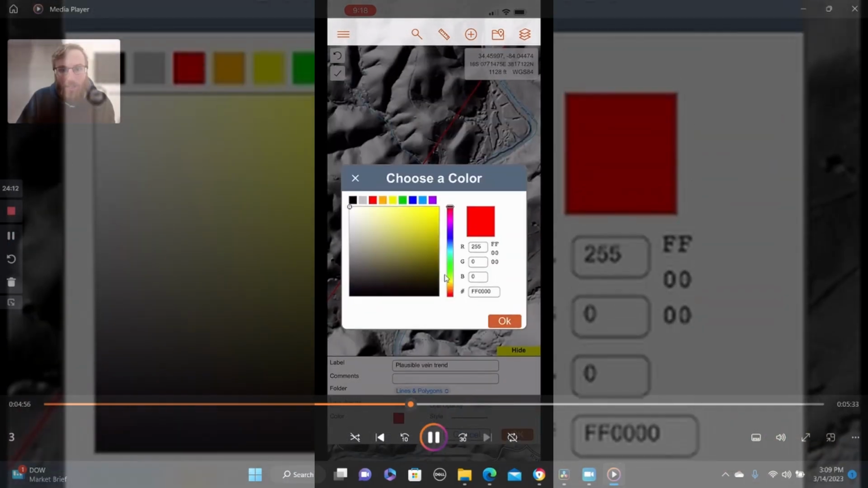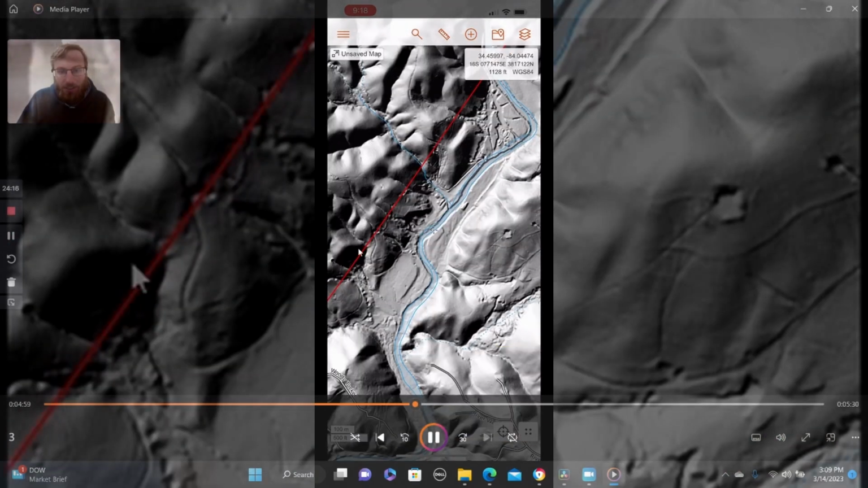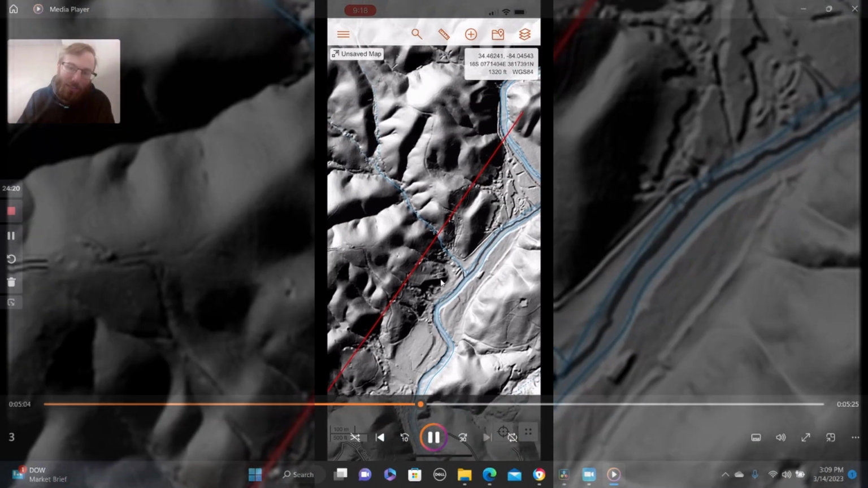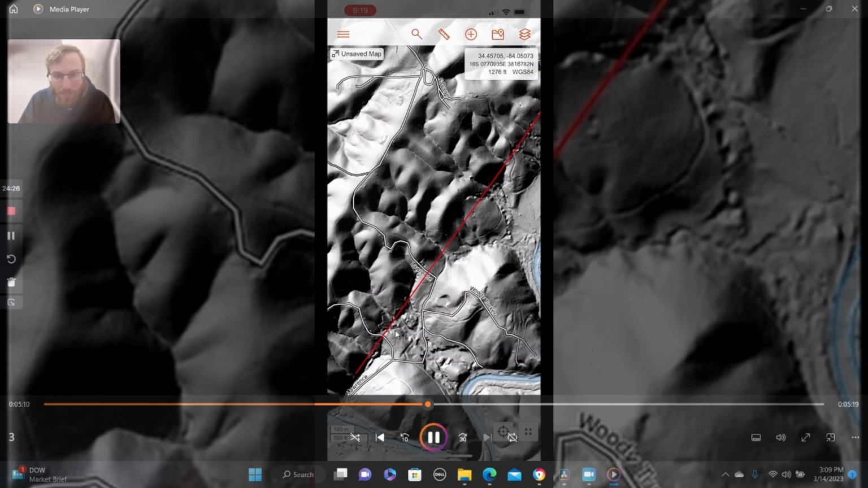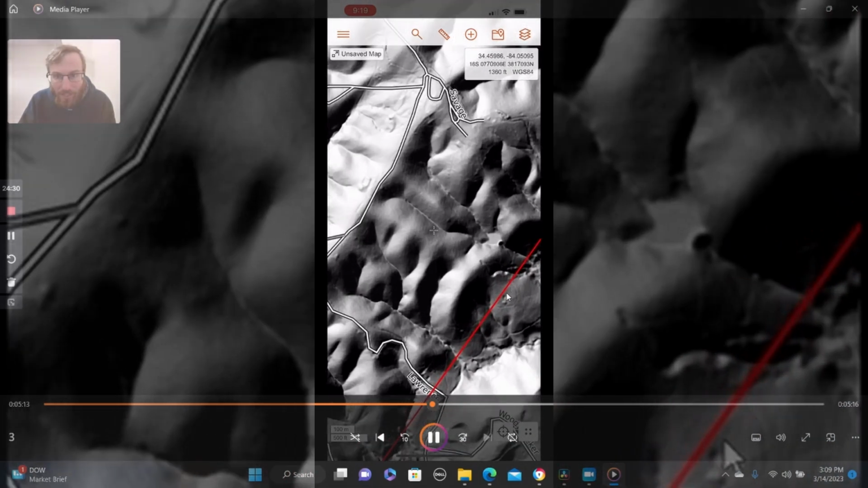And you can add comments, name, you can change the color, you can change the style, and a bunch of stuff for all your points and trends and everything else that you input. But yeah, that looks like a plausible hard rock vein trend. So they hard rock mined gold in that, and then it was plastered.